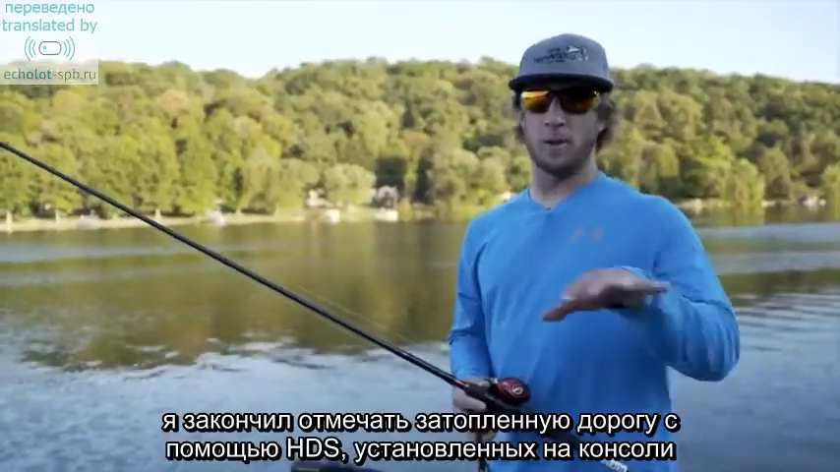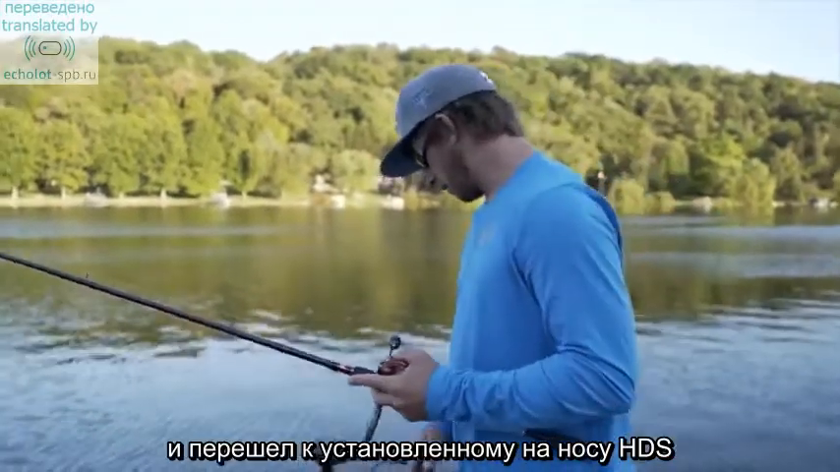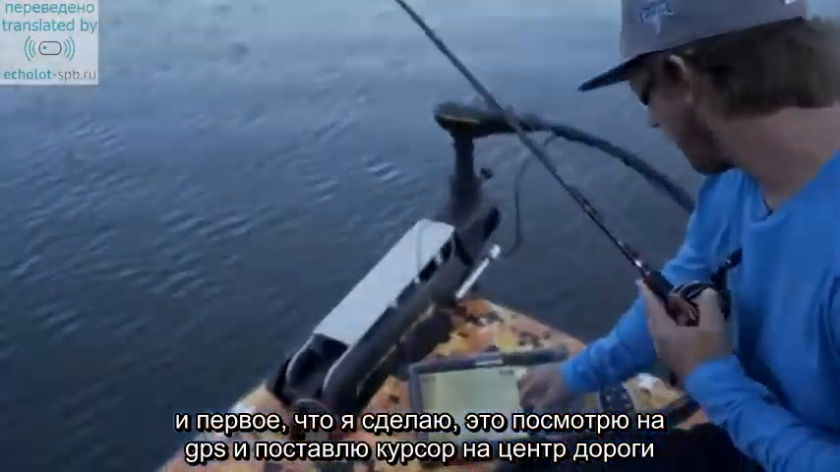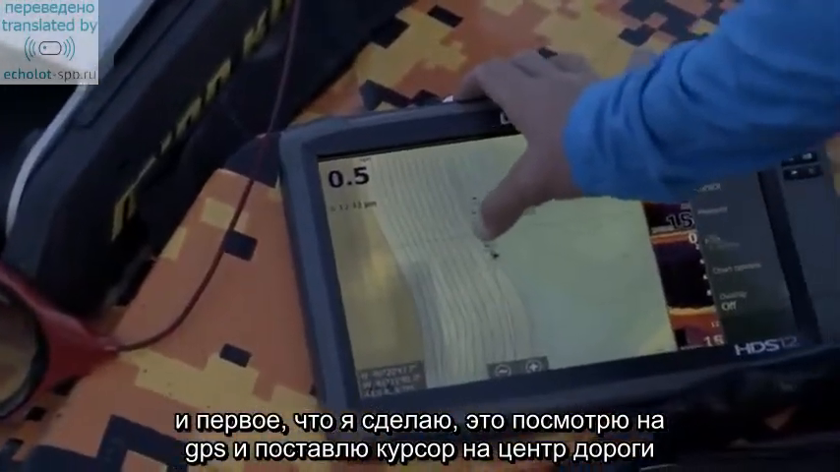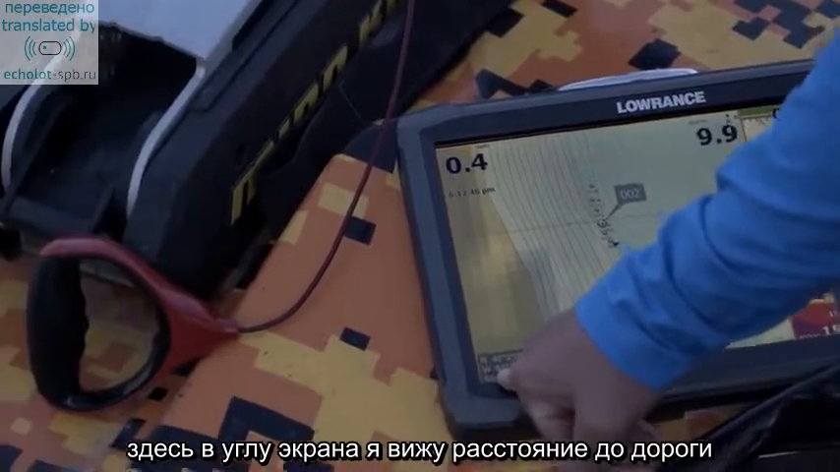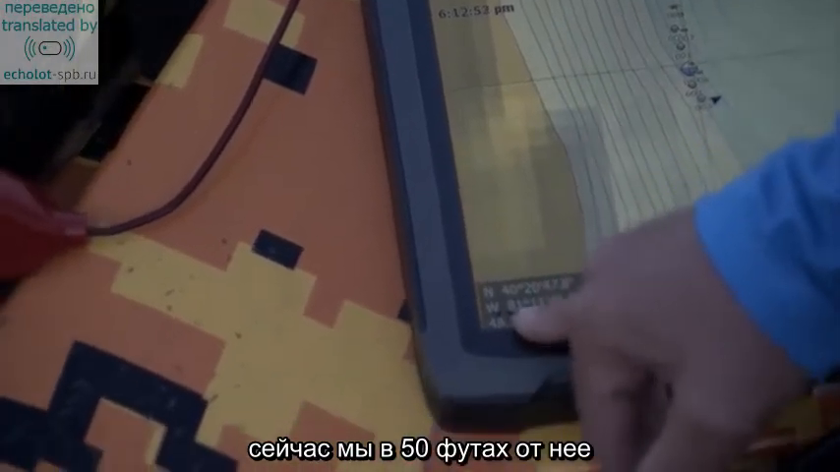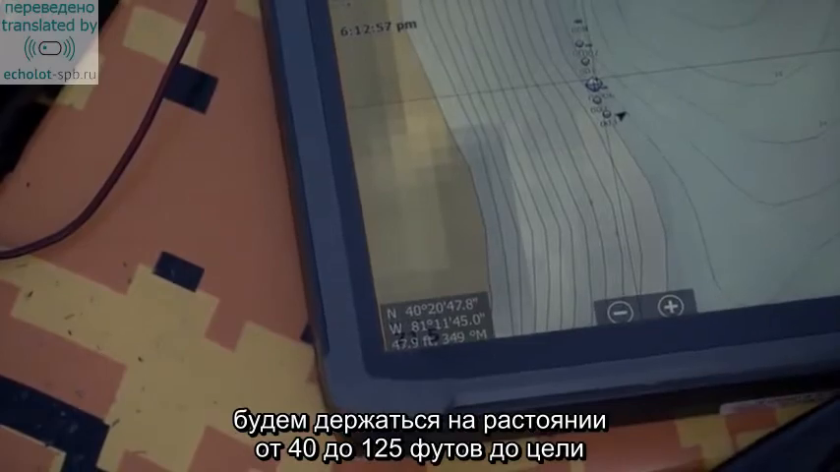So we just finished up idling over this road bed at the console. Now we're up on the front graph. Got ourselves remotely close to this. Now the first thing that I'm going to do is look down at my GPS and put a cursor in the middle of the high spot on that road bed. Now if I look down here in the very corner, it's going to tell me the distance I am from that road bed. Right now we're 50 feet. I try to keep myself anywhere between 40 to 125 feet off of my target. So right now we're within range.